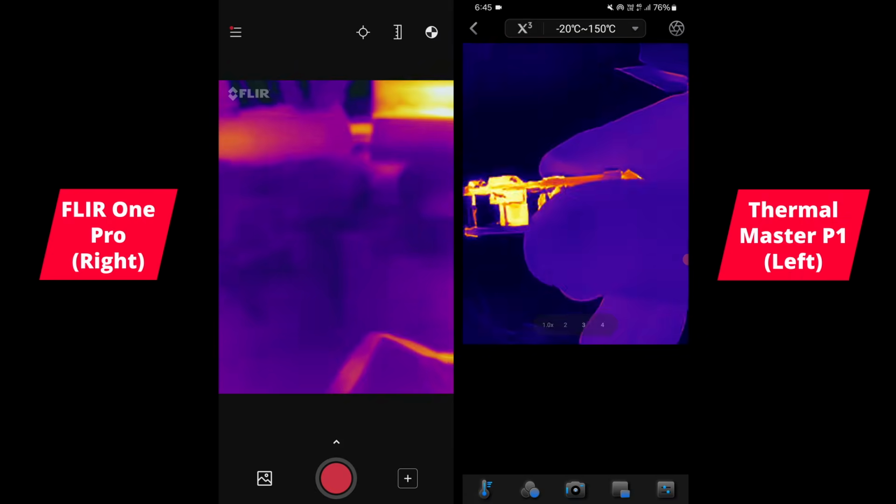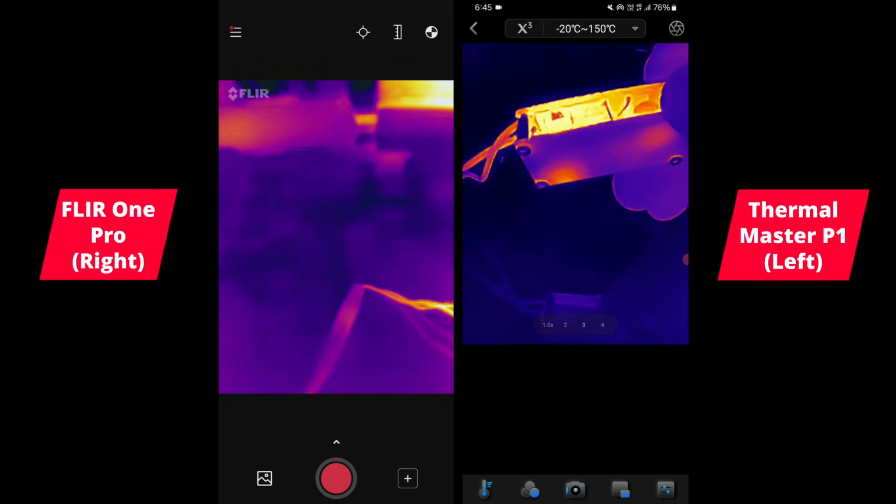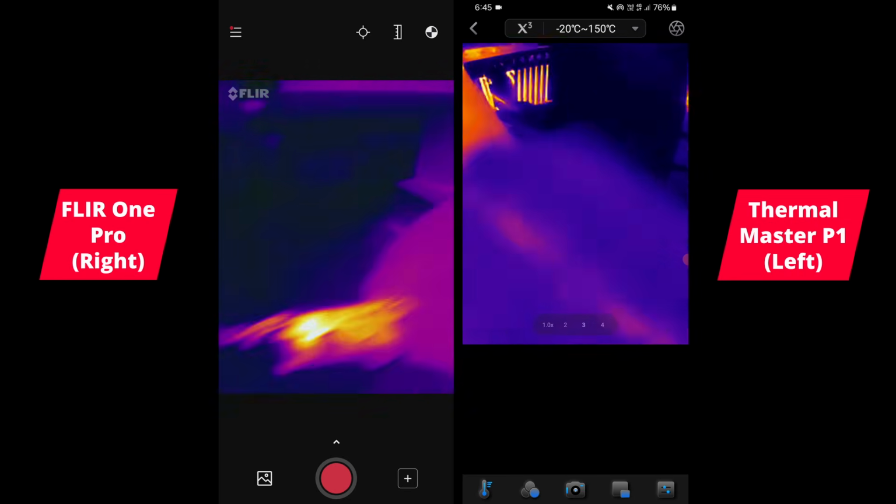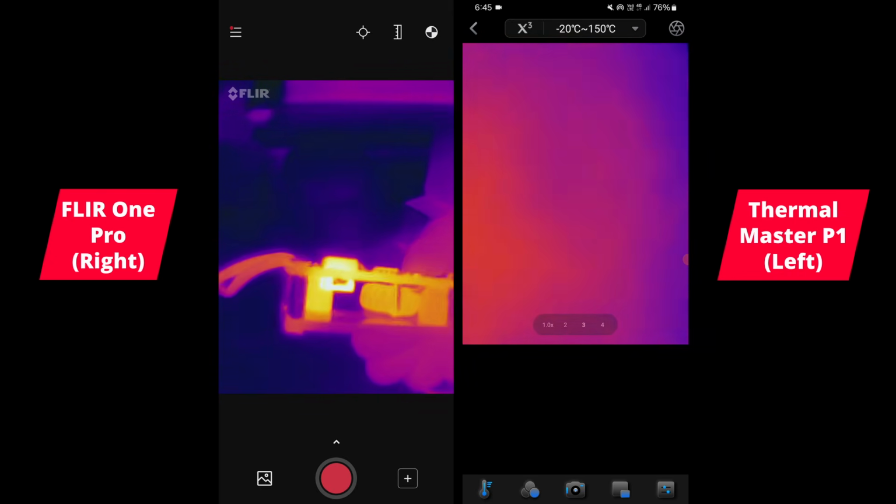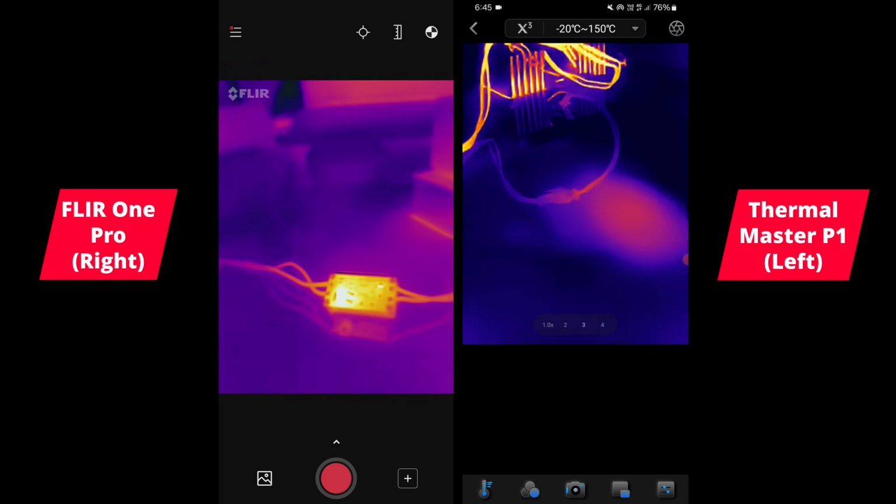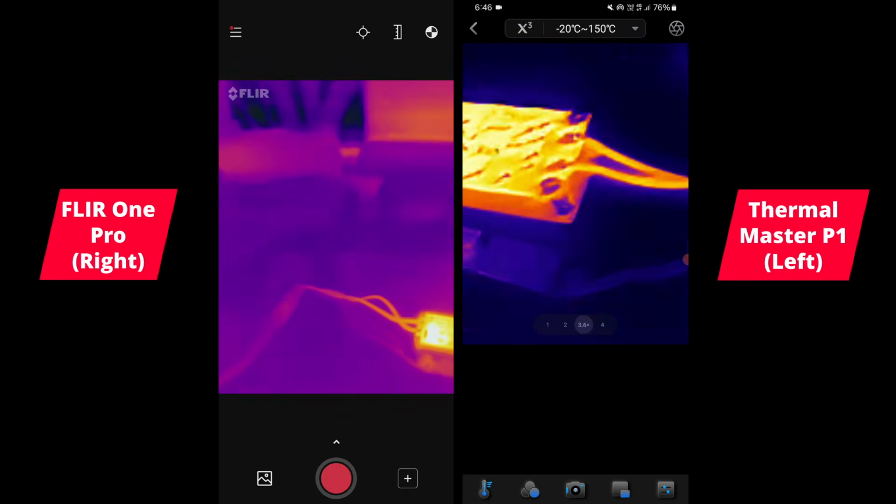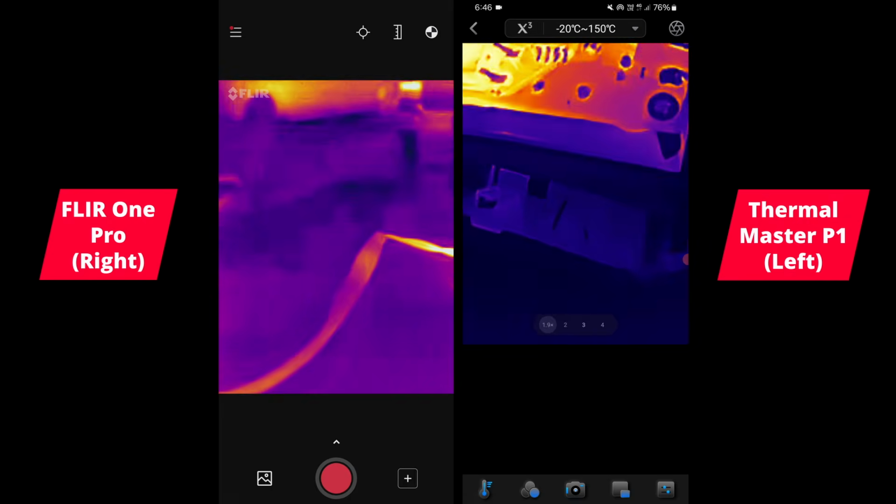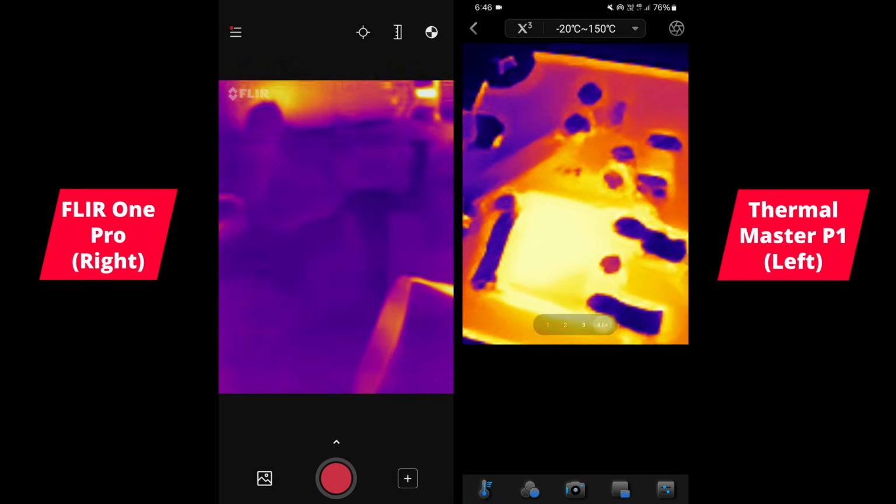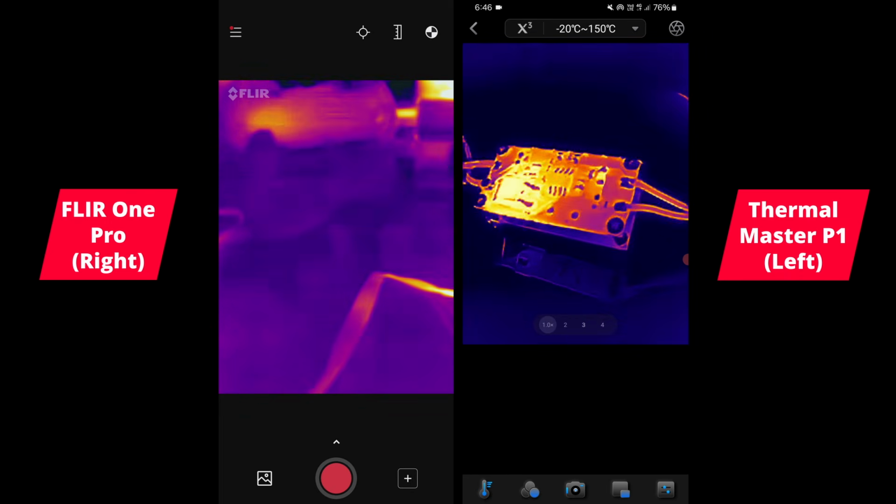This circuit board's getting pretty hot. You can see it's transferring the heat onto my hand. On the side, you can have a look at these little bits and pieces as well that it picks up. And you can also kind of digital zoom on the P1. Okay, so you get really close like that if you need to. It is only digital zoom though.